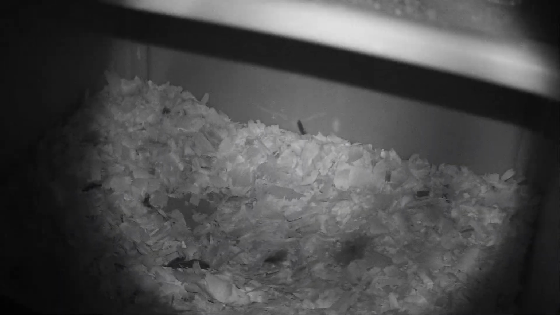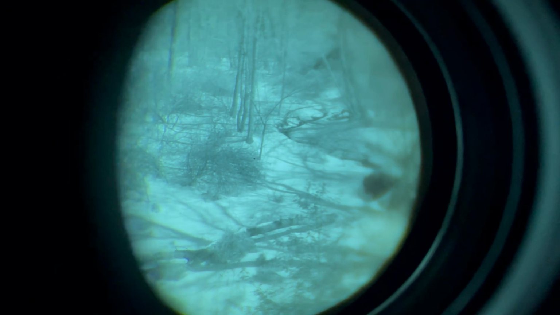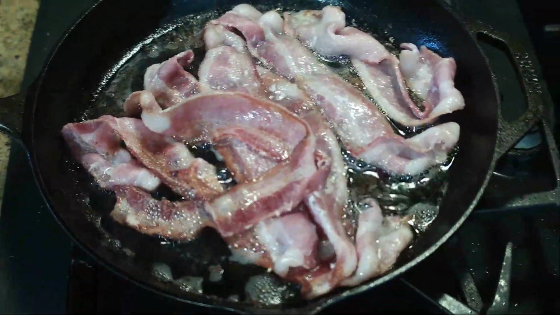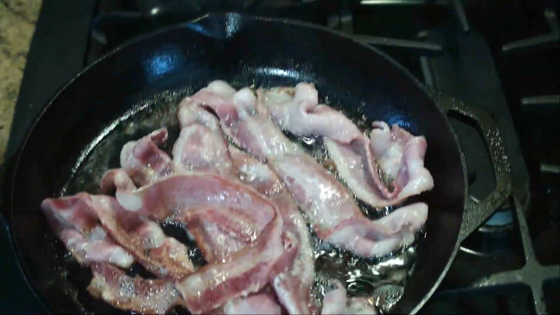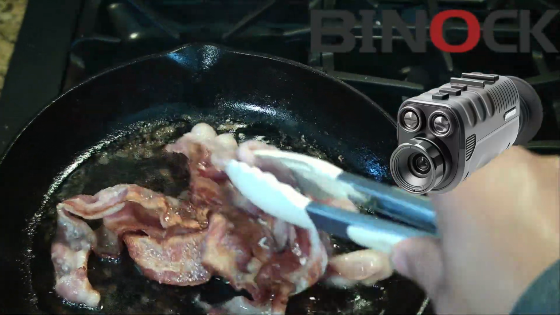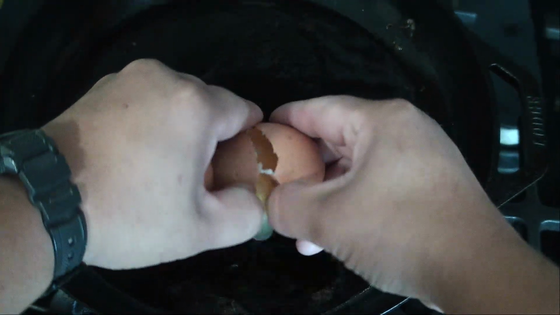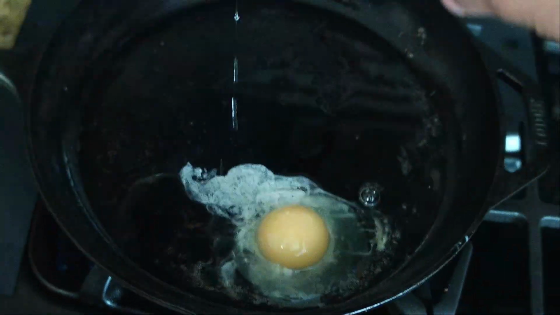Some of the higher end digital devices are getting pretty good, but they still don't beat traditional analog devices like the humble PVS-14. Today I'll be reviewing a device on the budget end of the digital spectrum, the NVG 40. This is the cheapest mainstream digital night vision monocular on the market. At less than 200 bones for the base model, the only thing that comes close is the Nightfox Prowl series.